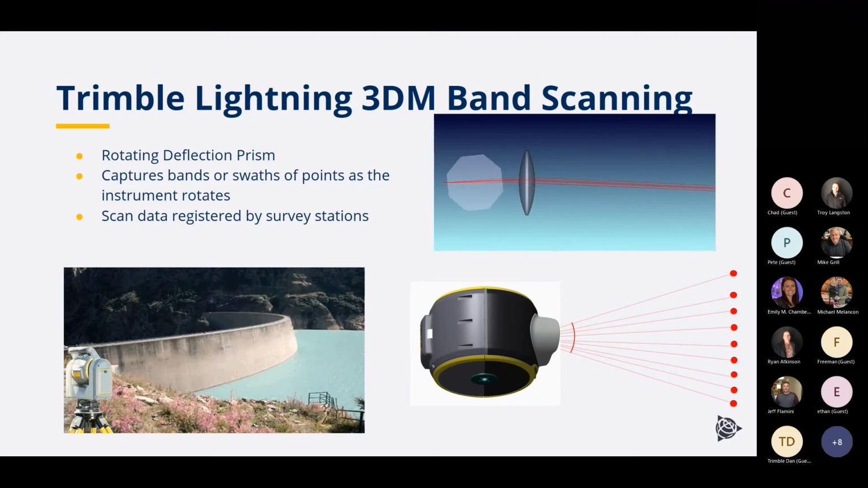Instead of measuring one point at a time, it captures a band, or a swath of points as the instrument rotates. Think of this as taking a paint roller and rolling points on the wall. These all have a consistent point spacing, and it's capturing that full swath at a time. This is what really facilitates that 26,600 points a second.